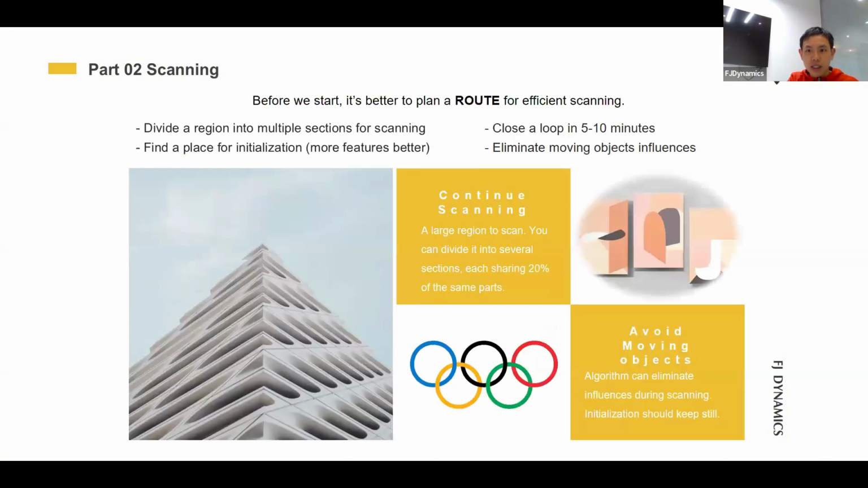Okay, so when everything is ready, it's time for outdoor scanning or indoor scanning. To ensure an efficient scan, route planning is needed. Here, I listed 4 notes which can be good for your future work. First, when you have a large region to scan, you can divide it into several sections, and each of them can share 20% of the same parts, just like the Olympic rings, which share common parts. By using continuous scanning, you can merge these sections together without big errors.